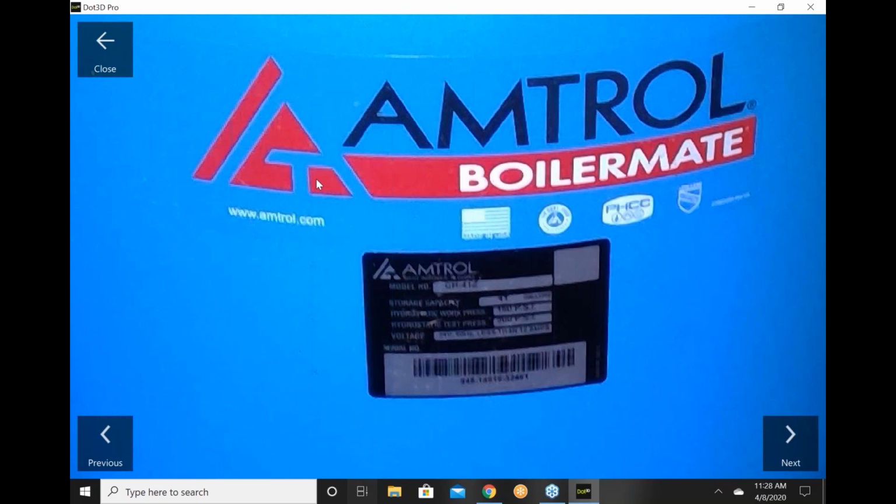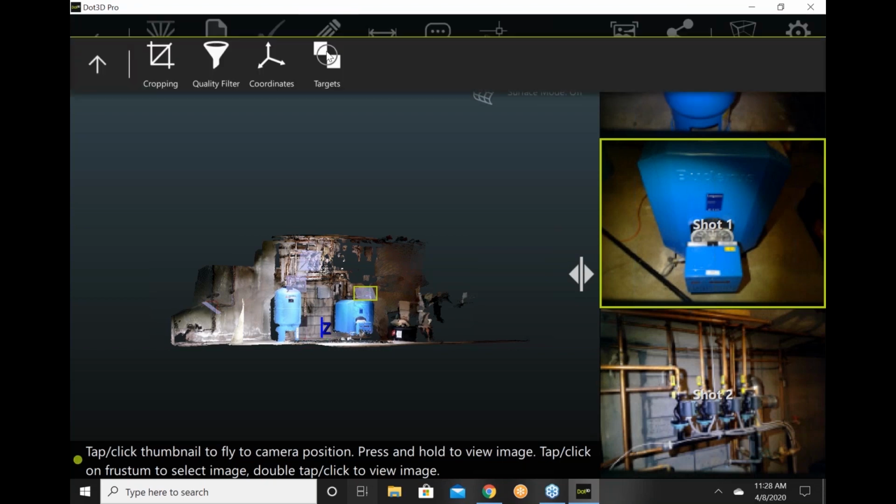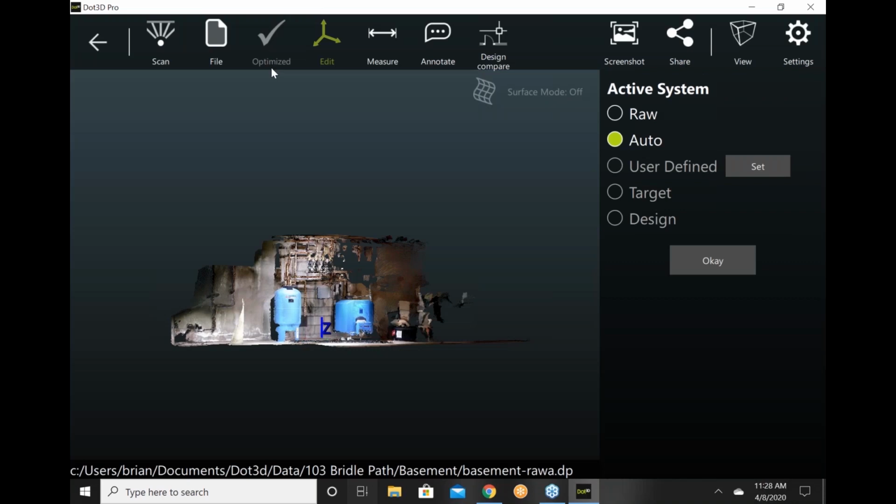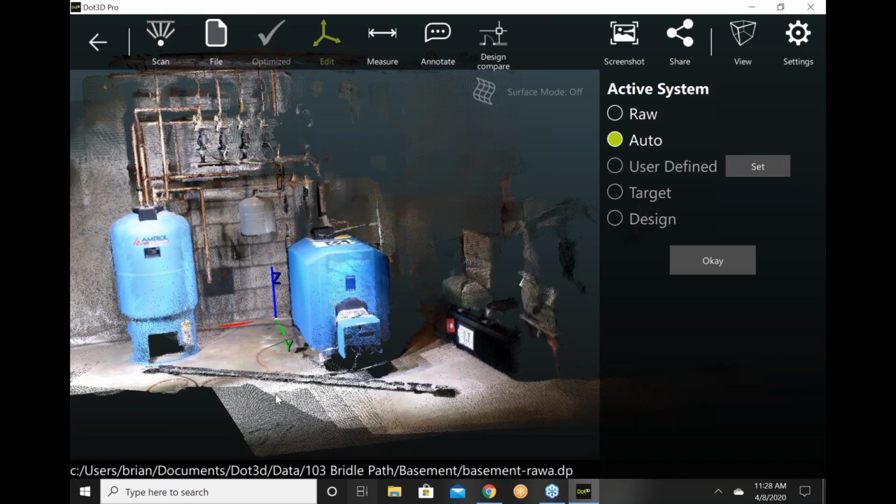All right, so we've got this high-res photo feature, and yes, we export these photos as JPEGs with their XYZ coordinates. So let me go back to some other things that we like to do in the field that are good practices. Very near the beginning, we like to set up a coordinate system. So I'm going to go Edit, Coordinates, and it has automatically created a coordinate system. Sometimes it does a really good job, like this time it did a really good job.